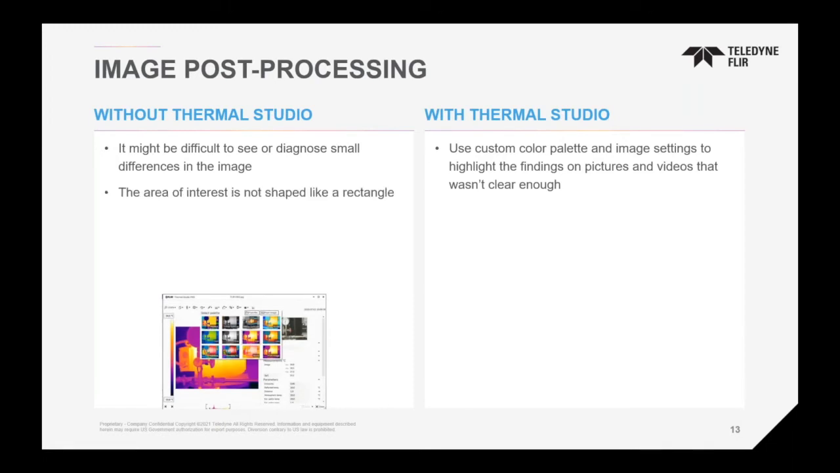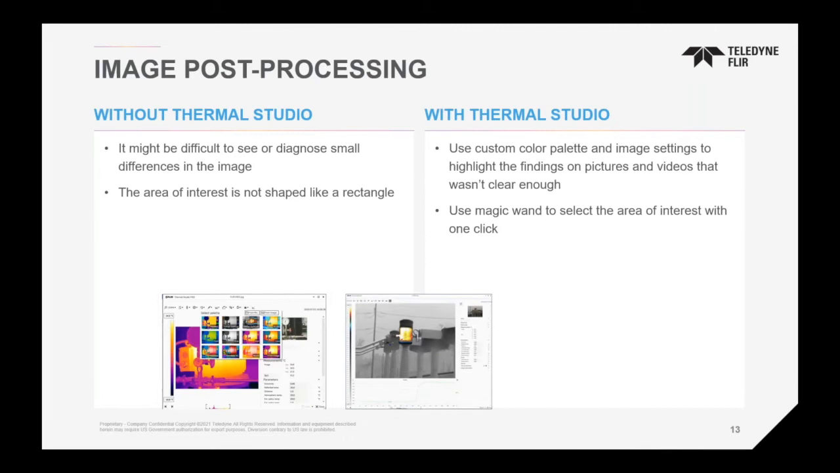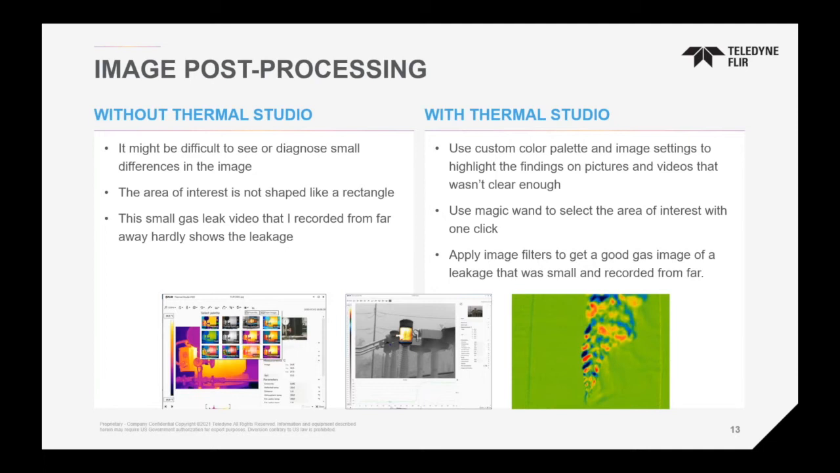You have limited tools available to you for capturing measurements, so you won't be able to do detailed or specific shapes or magic wand or whatever the case may be, as you can with our software. In the case of gas leaks, you won't be able to apply any kind of filter. So you might be missing some feature sets, where with our software you can apply some great filters to give you detailed information that you might have missed just by using the camera.